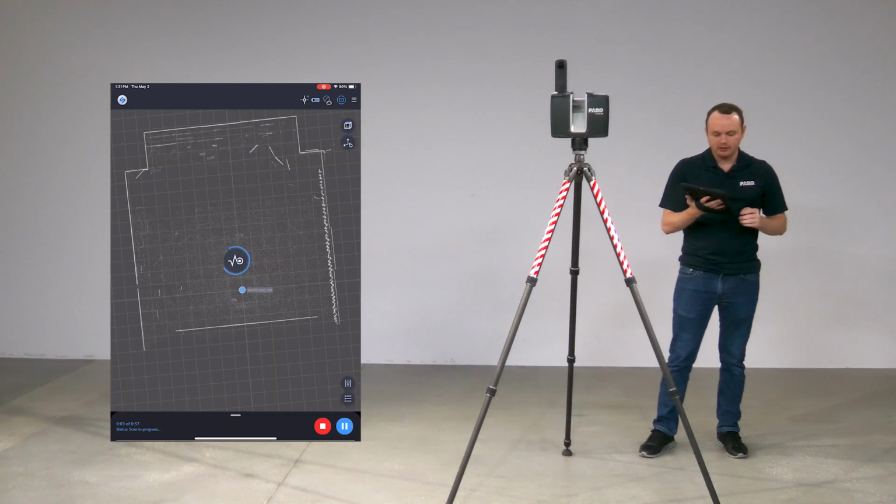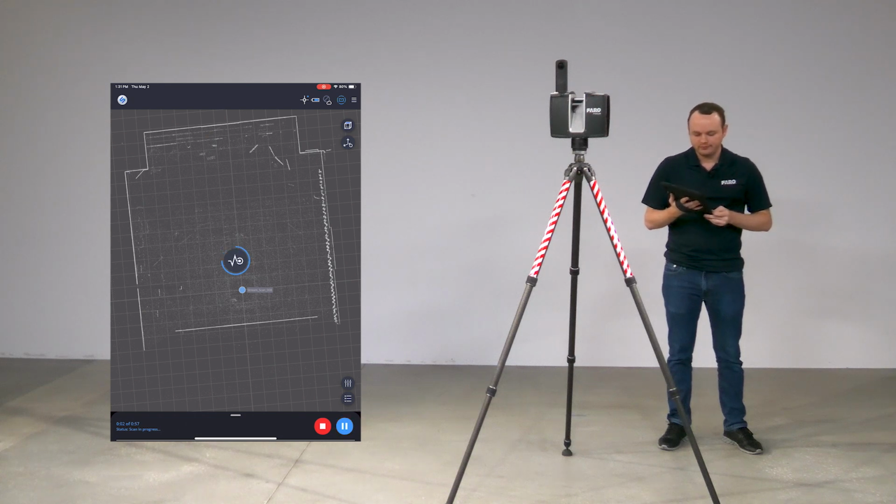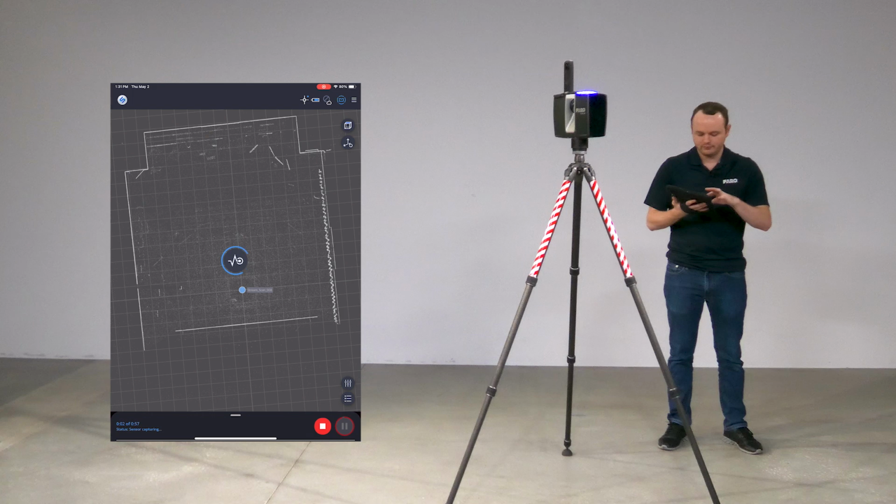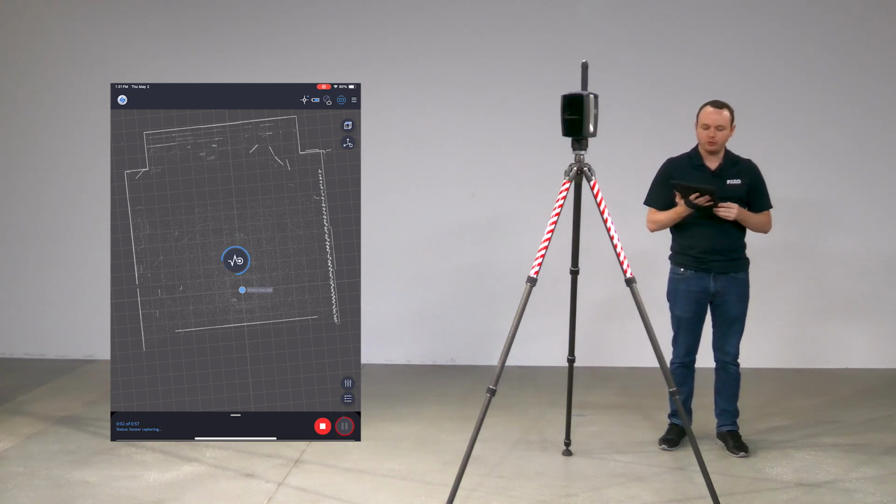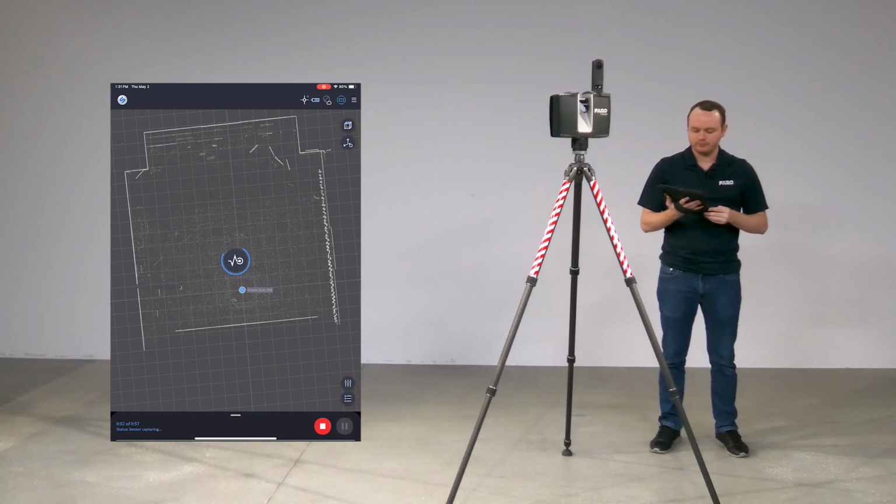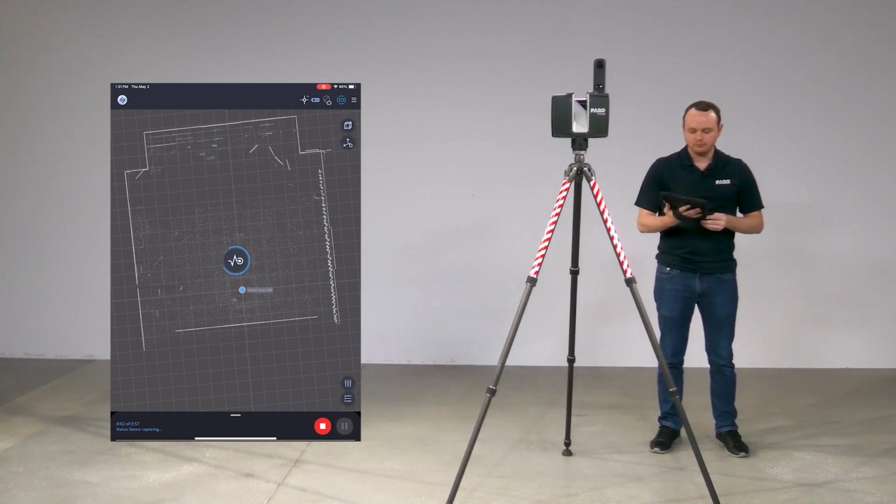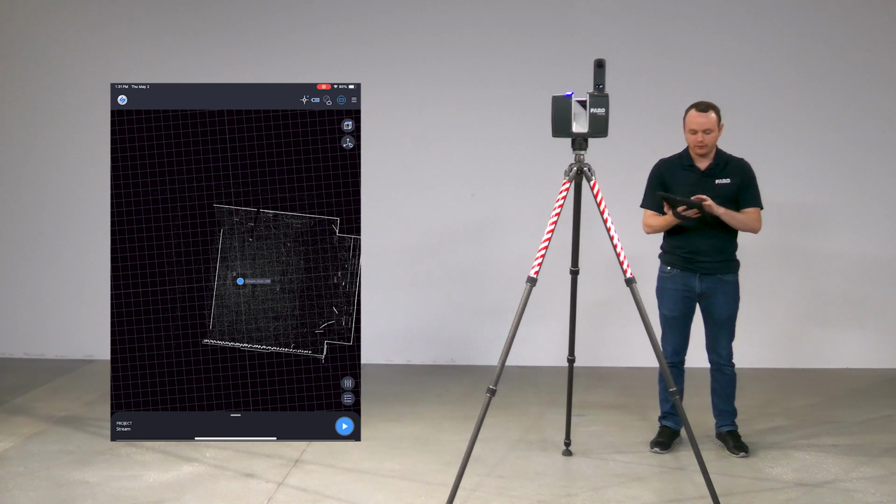And now that that is done, it's going to get some sensor information from that first area. It's still returning to its original position now. So we're just going to wait for it to finish up. And there it is. That is the first scan.